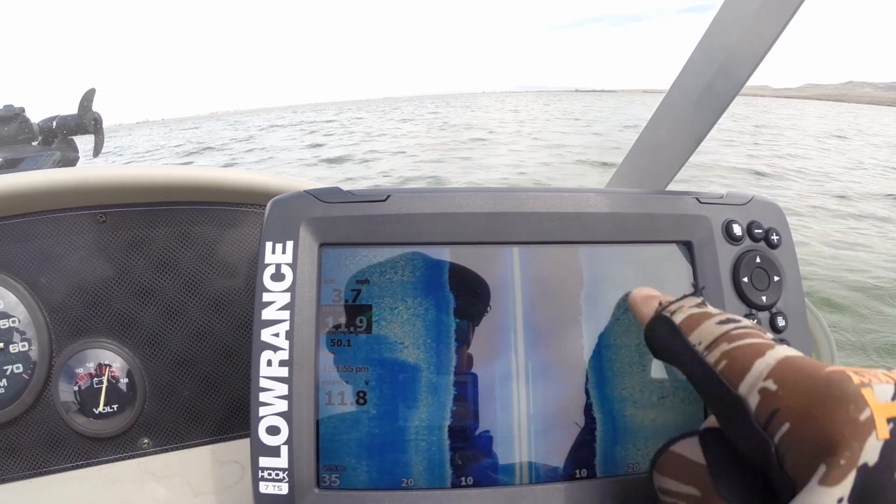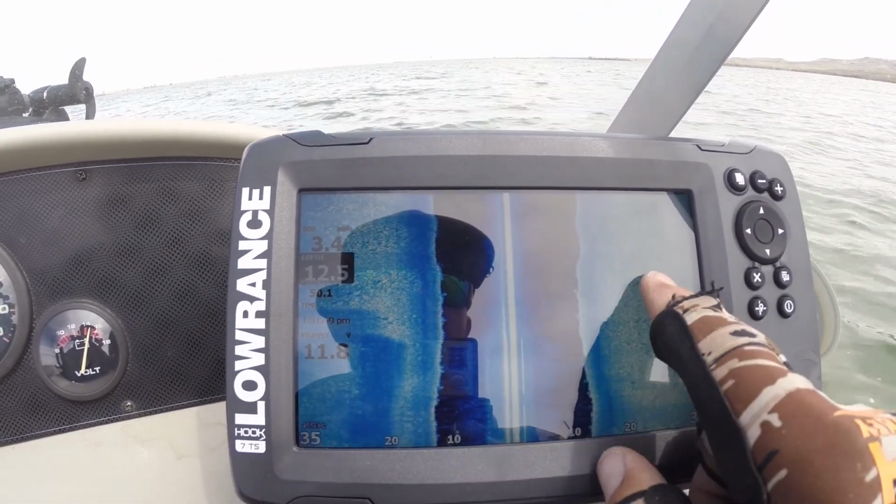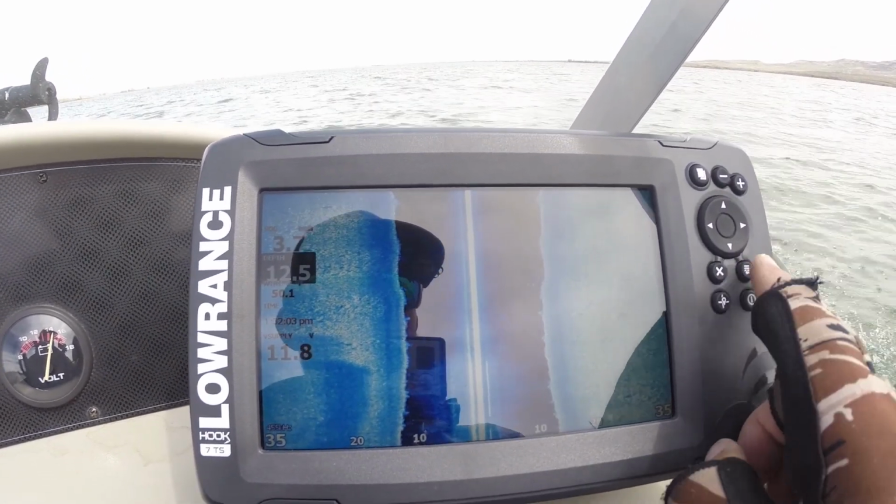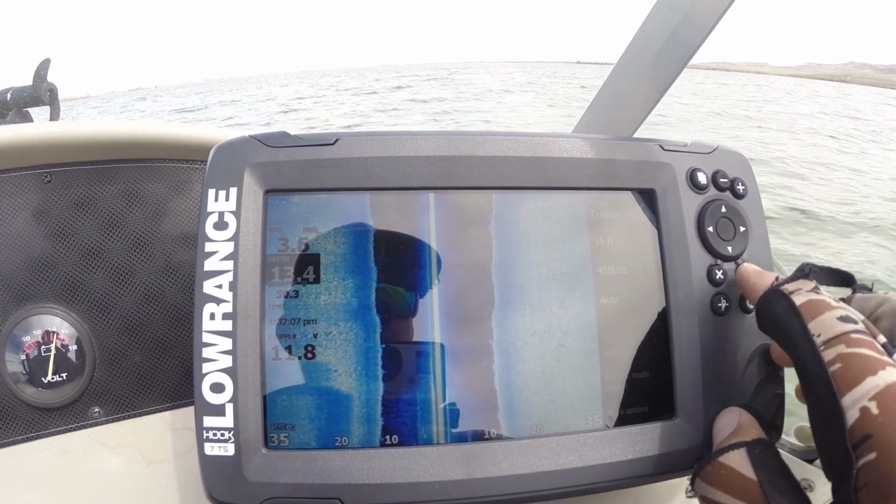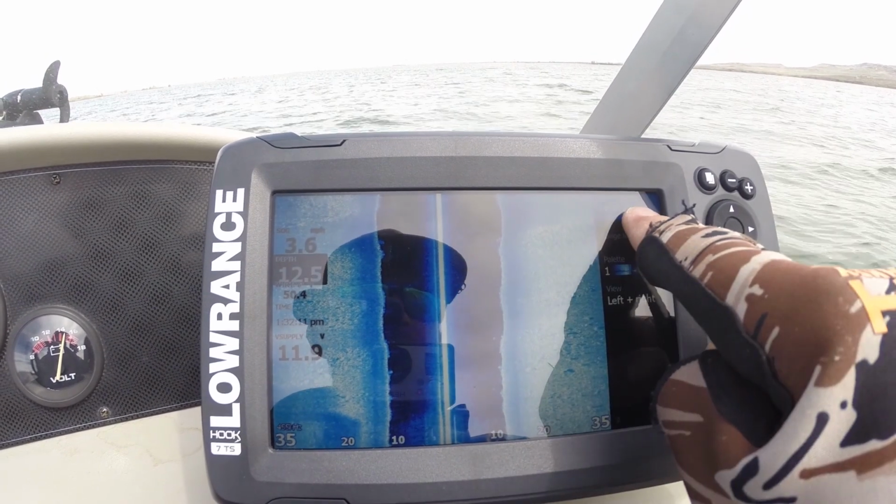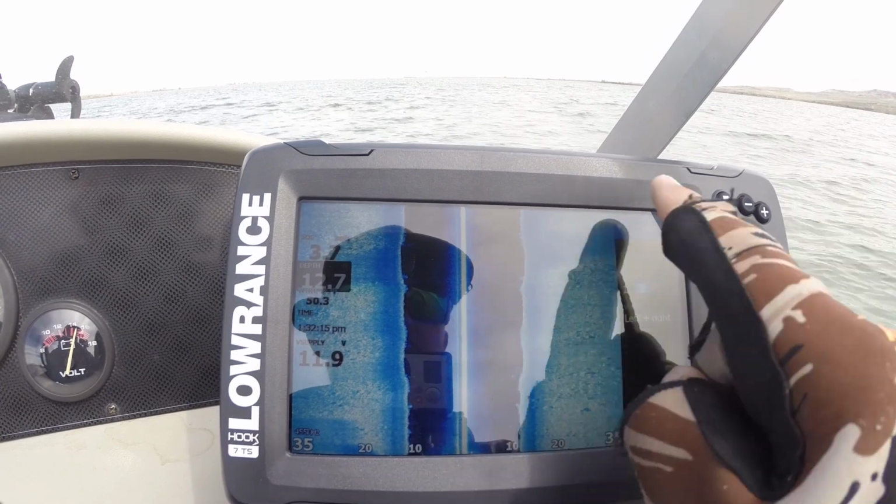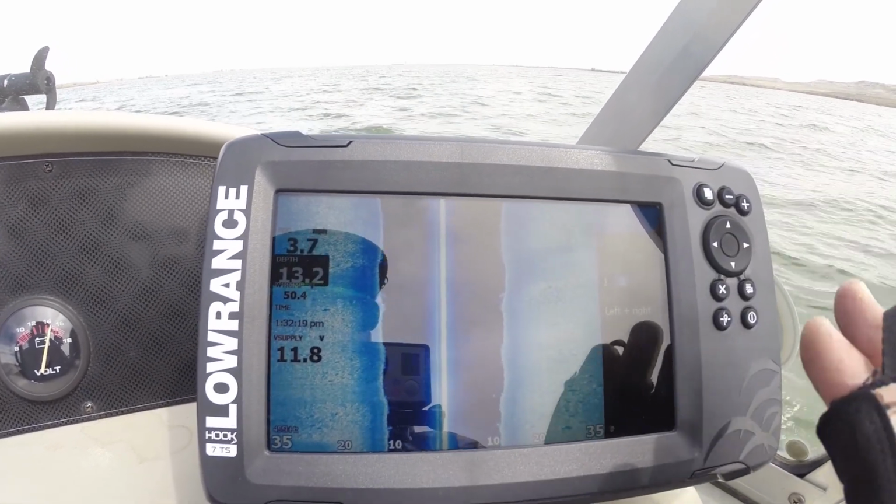And some people have it on the right-hand side, and they say, well, it's not happening on my left. Well, sometimes you go in here, hit your enter button, and then come on down here to more options, and you can see here flip left and right. It's possible that you may have this flipped and you're reading opposite sides than what you're supposed to be reading.